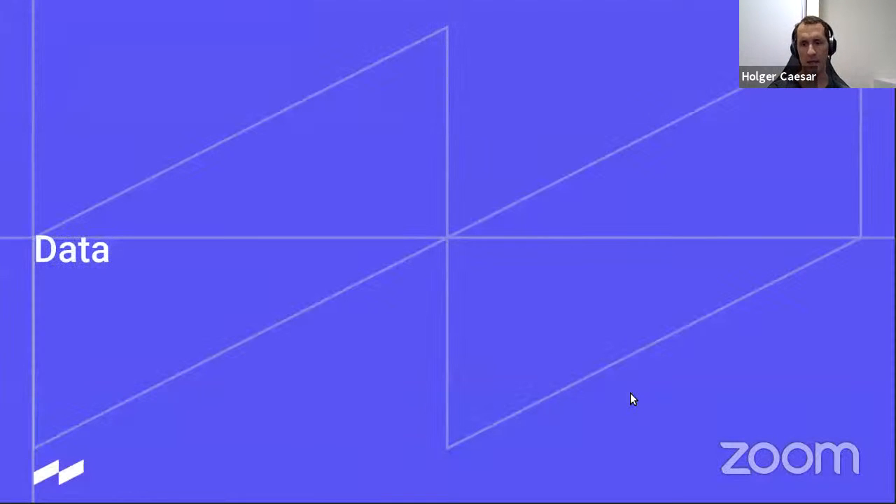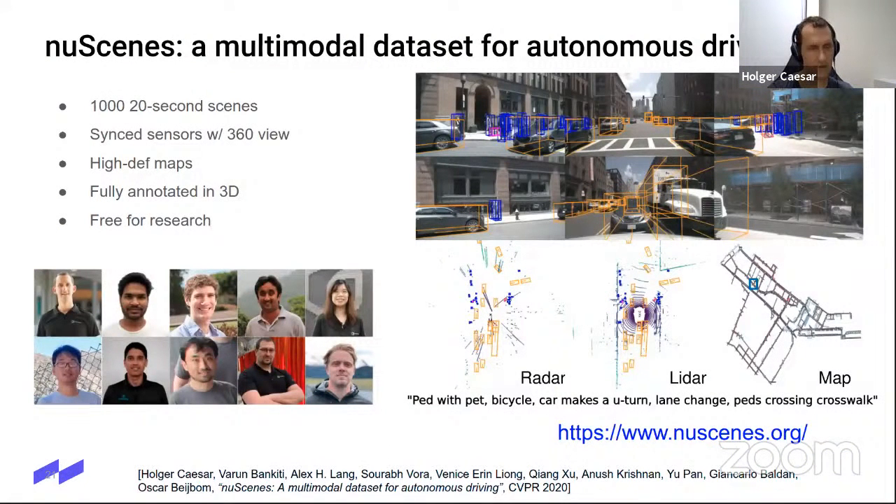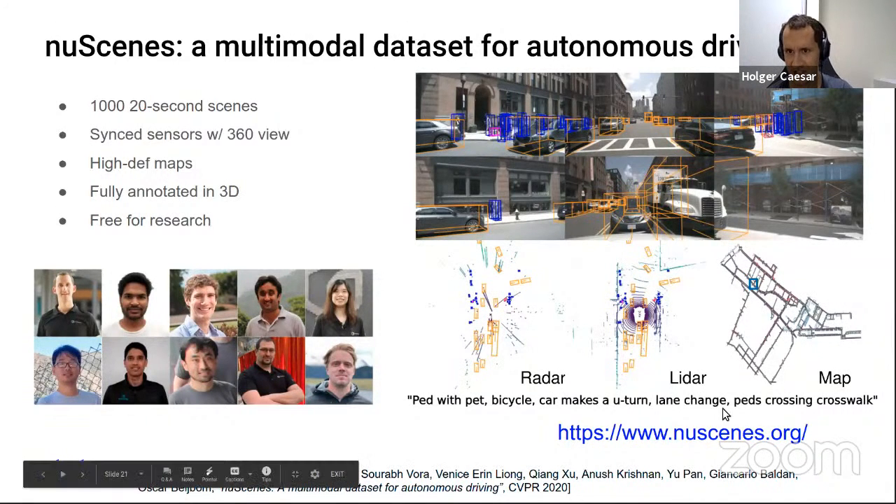Okay, now I would like to talk a bit about data. This is actually one of my main projects, or was my main project in the first year. It's called nuScenes, and it's a multimodal data set for autonomous driving. You can see a sample here at the top right corner. So we have radar, LiDAR, and camera data. We have map data as well with 11 semantic labels. We have textual descriptions of a scene, something like pedestrian with pet, bicycle, car makes a U-turn, lane change, and pedestrians crossing a crosswalk.